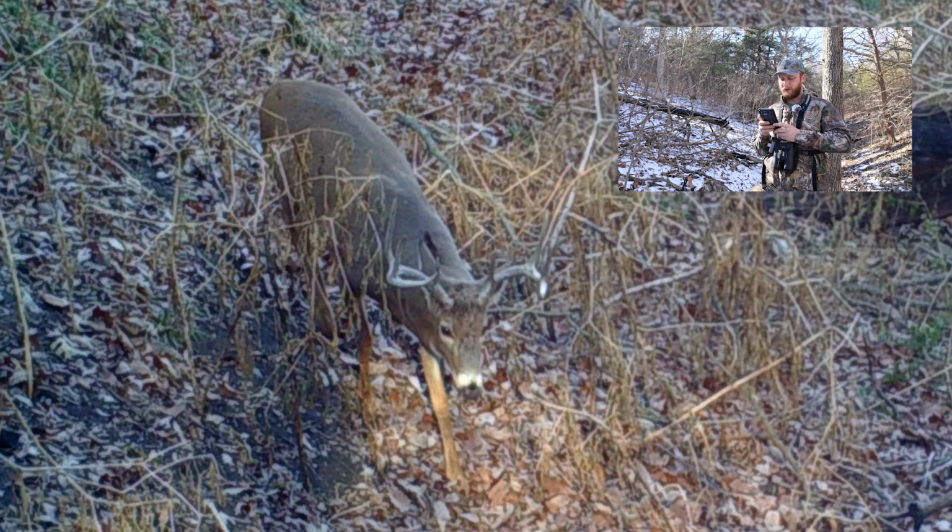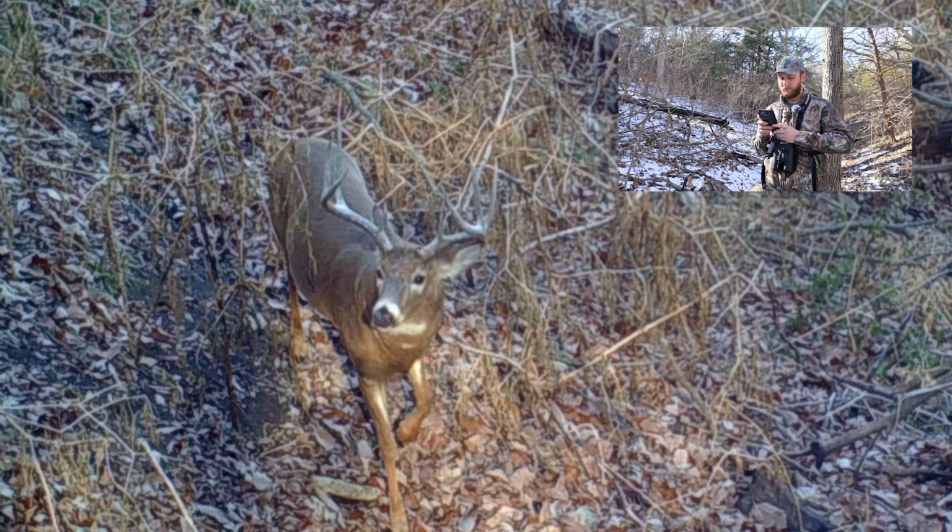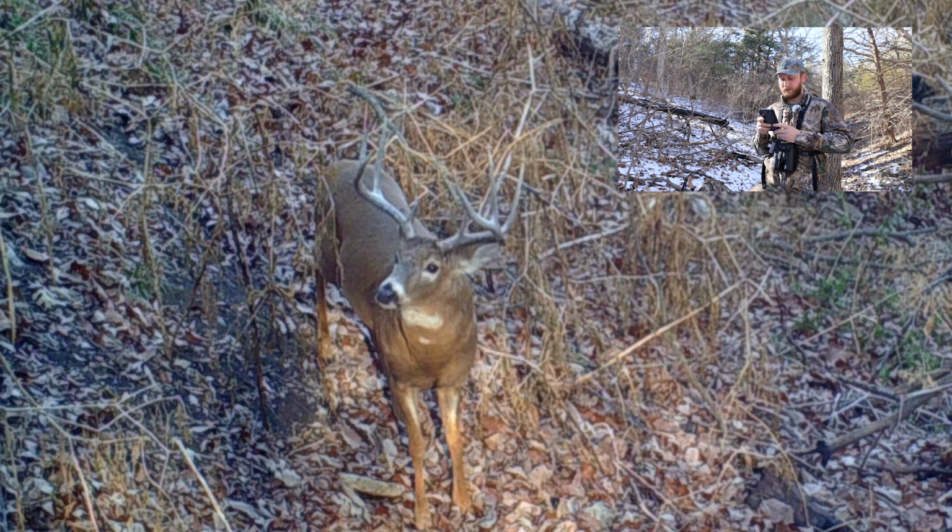Ooh, that's a pretty good looking buck right there. November 20th. Real wide deer. Real nice solid buck. Wow.